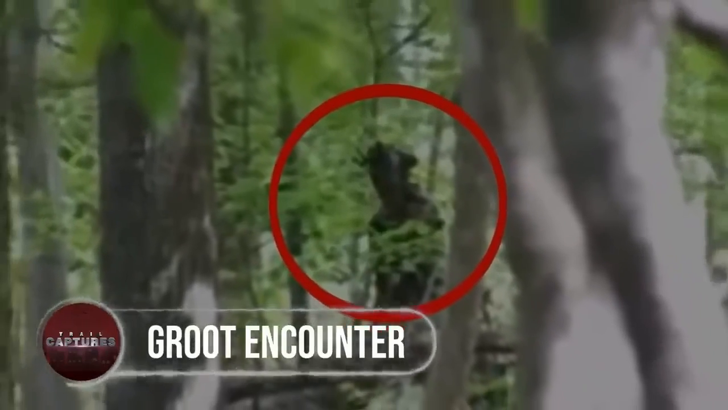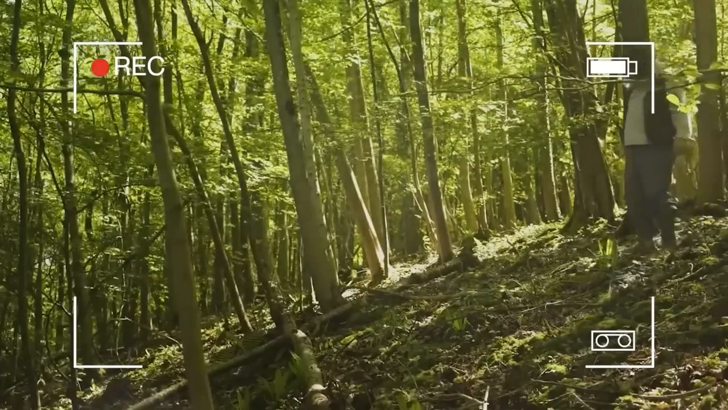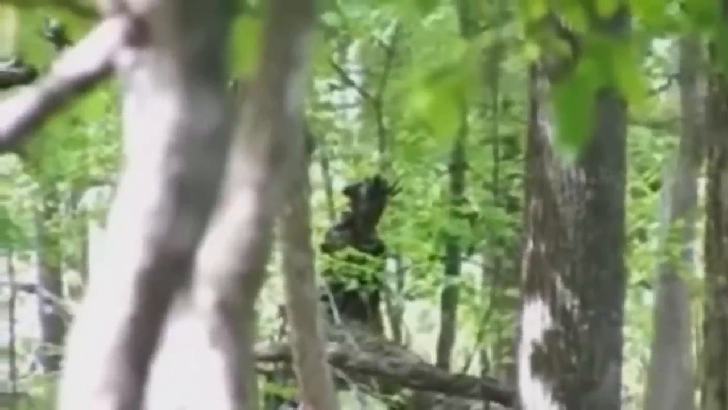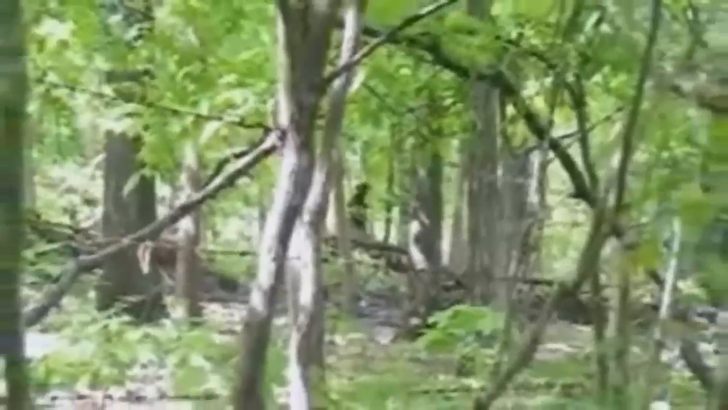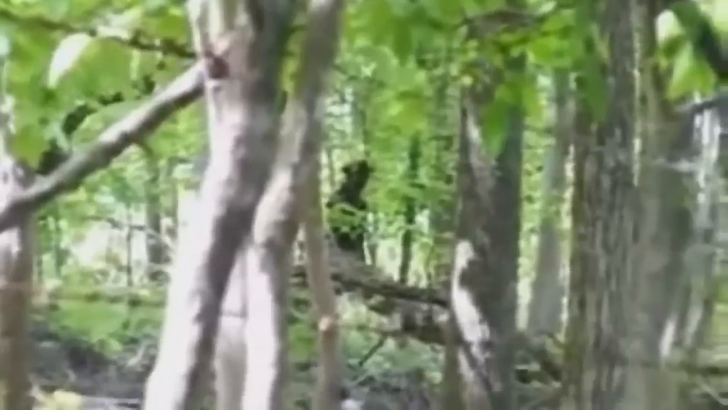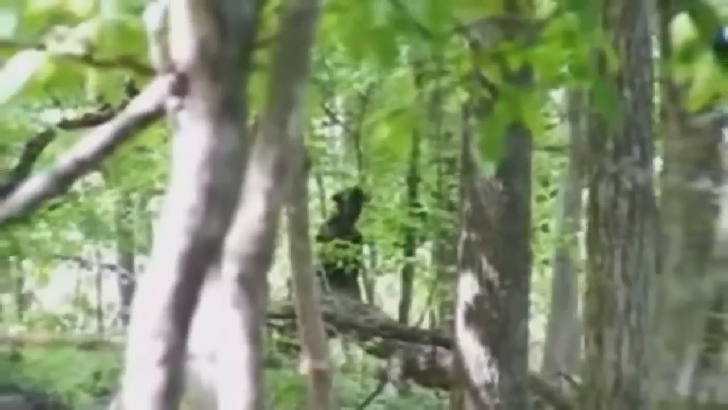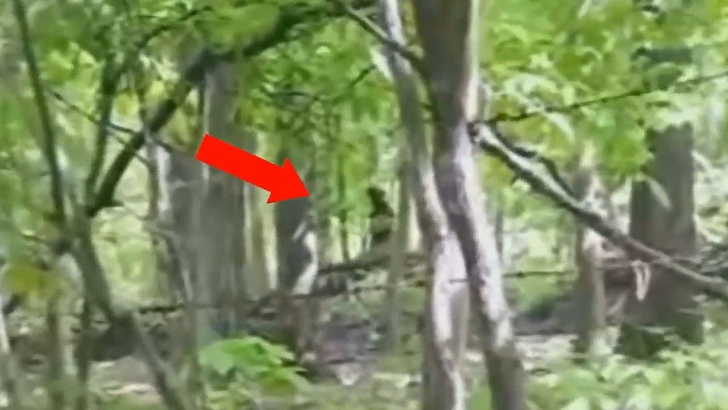Groot Encounter. Deep within a Virginia forest, a family's serene nature trek took a spine-chilling and unexpected turn when they stumbled upon a towering tree-like figure seemingly fixated on their presence. An inexplicable feeling of being followed engulfed them, heightening their suspicions about this living tree. However, their bewilderment only deepened when they found no traces of footsteps left behind, leaving them to wonder if they had encountered a mere forest oddity or an unearthly entity that had come to life.